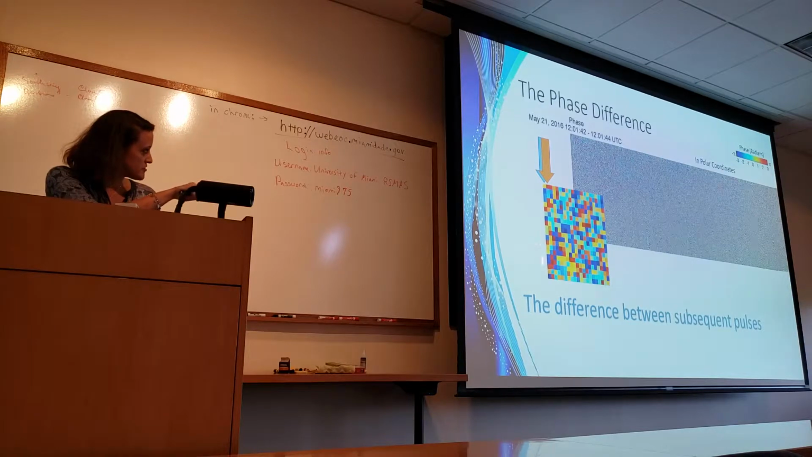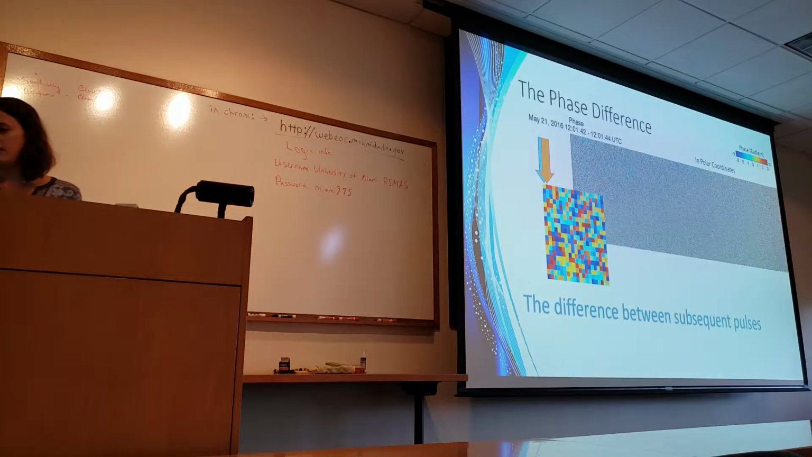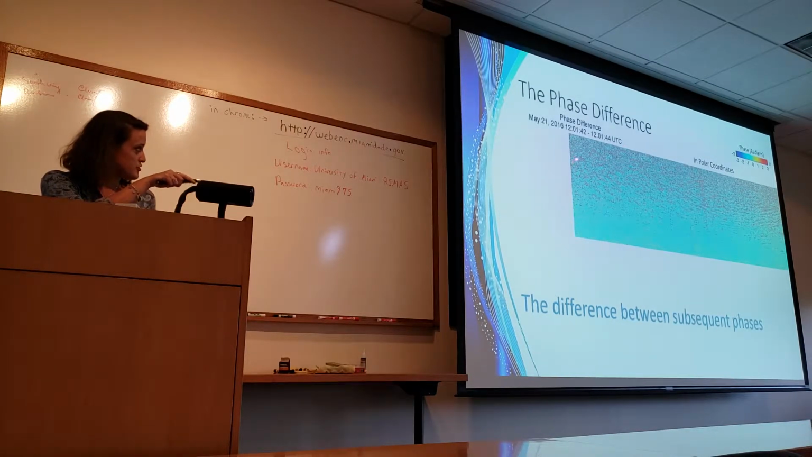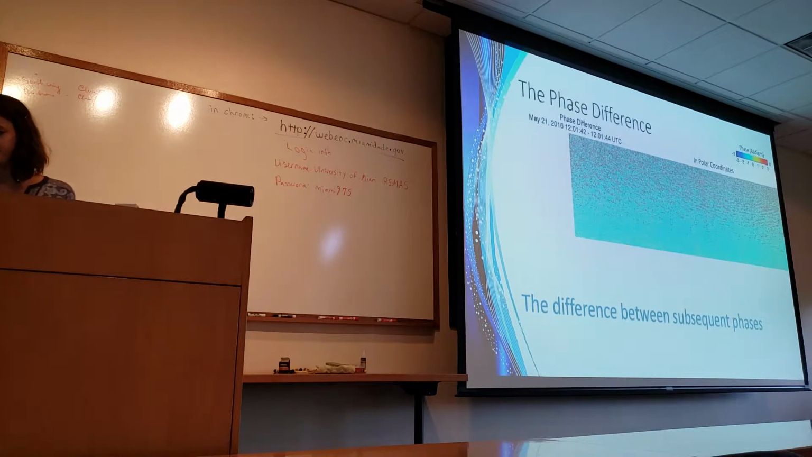We take this column minus this column, and do that for every single column in the polar phase image, and we end up with a phase difference image. You can see we have wave motions in here, so we must be doing something right.